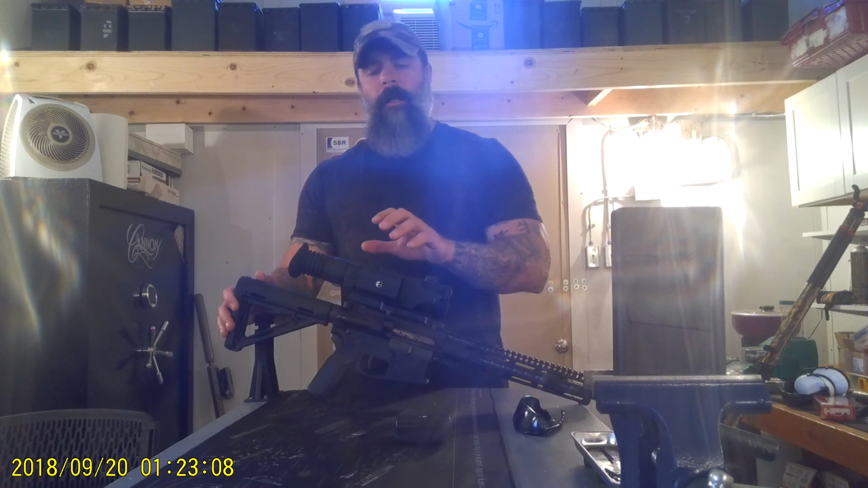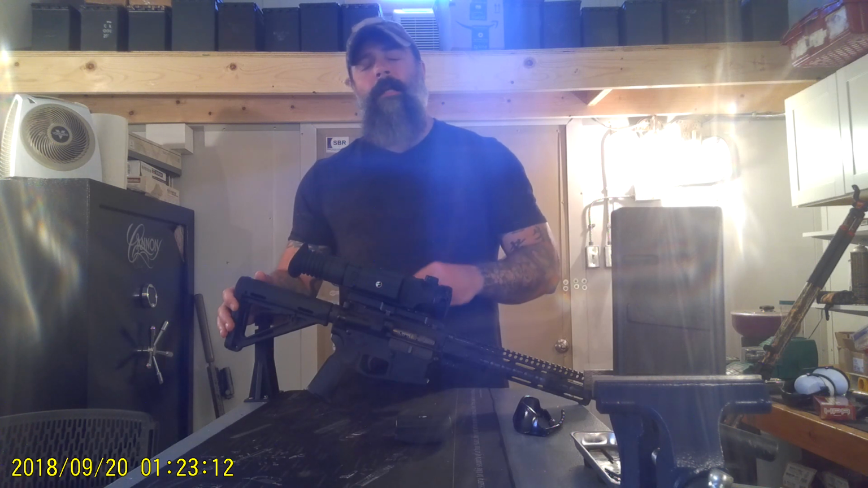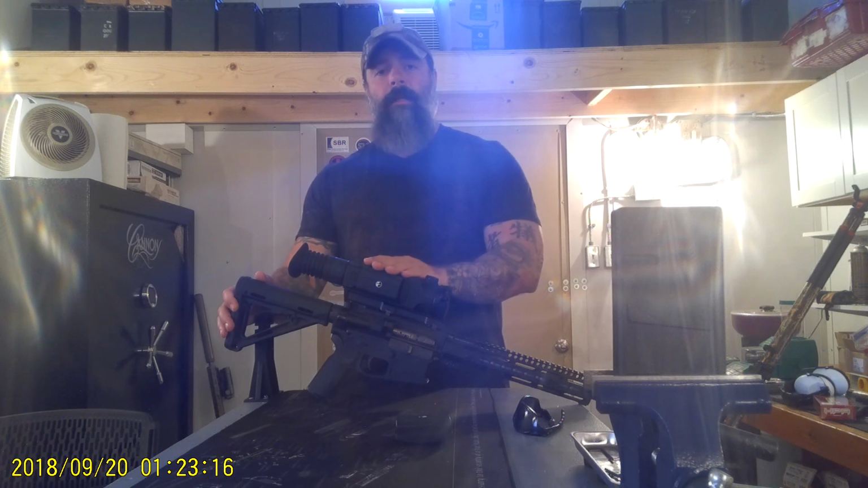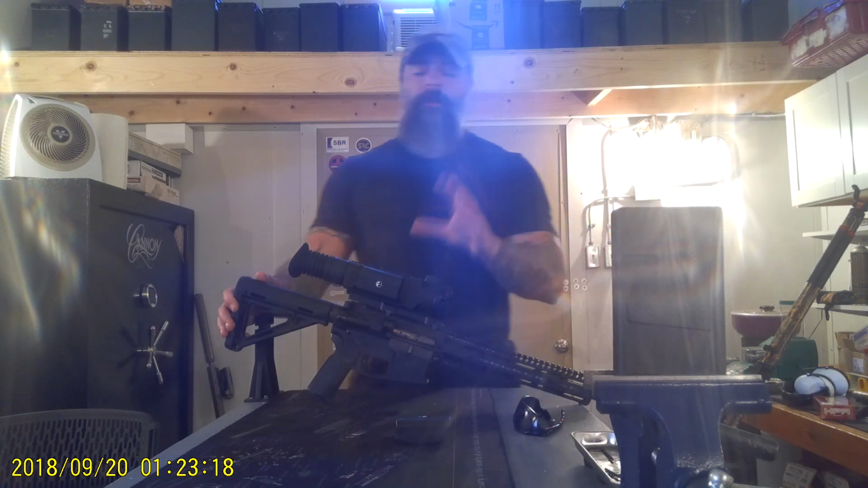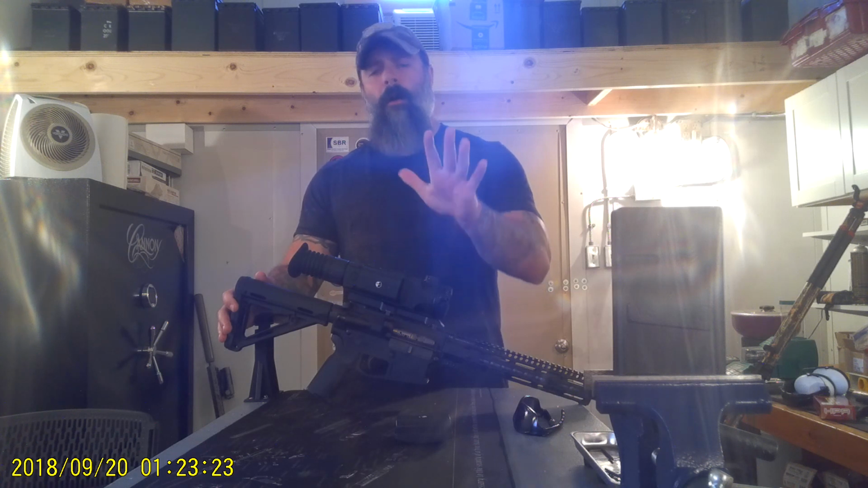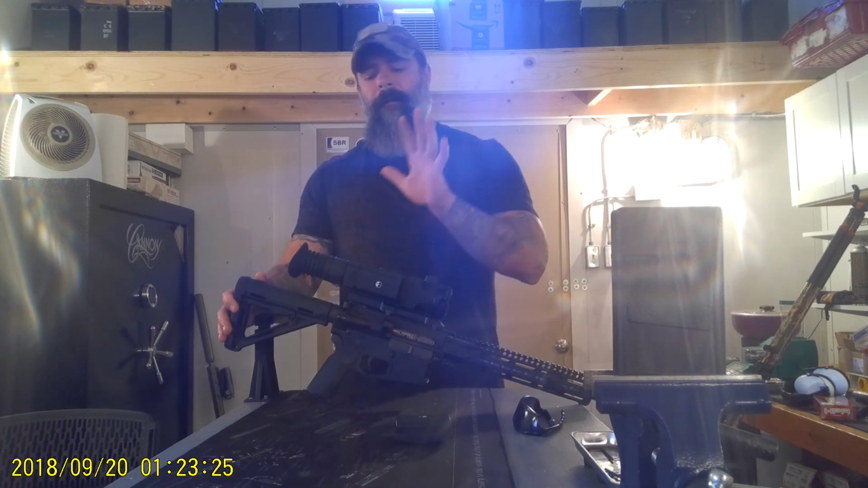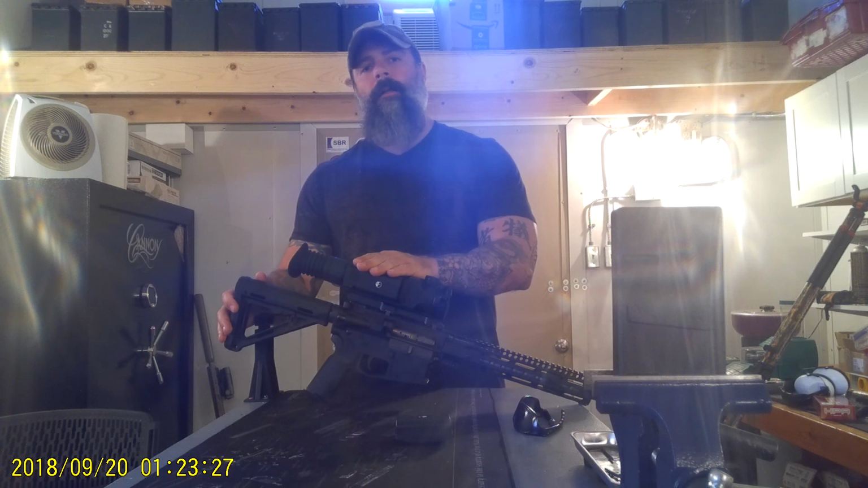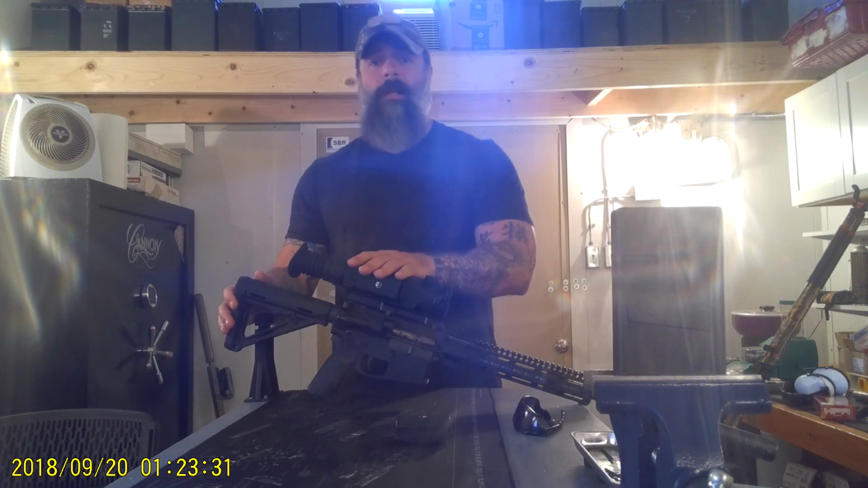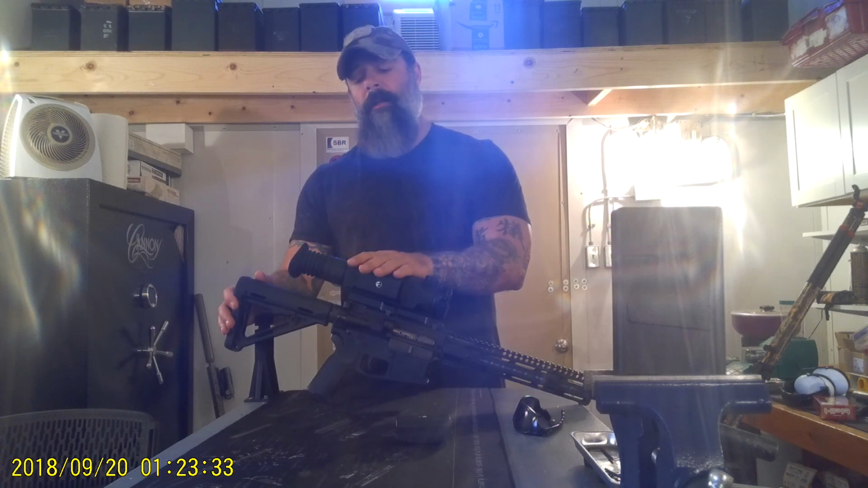So I have it at 25 yards, and then I zeroed at 50, 75, 100, 125 yards. So basically, I'm able to get 5 different yard lines. Like I said, 25, 50, 75, 100, 125. That's right. So I get 5 different yard lines on this thing with subsonic now. If you've ever hunted with subsonic, you understand what I'm talking about. 25 yards is a big deal.